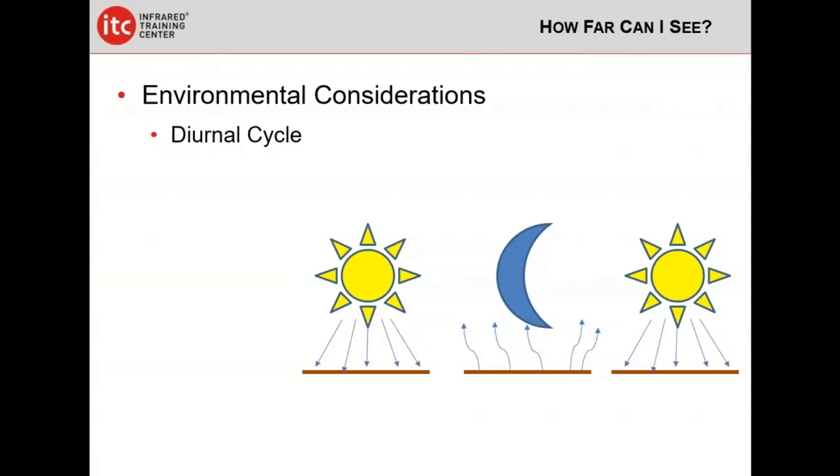When the sun goes down, if it's a clear night, all that energy is going to radiate off. Now, if it's a cloudy night, it's not going to radiate off as much. Okay, so we need to keep in mind, where are we within the diurnal cycle, and how is that going to impact our ability to detect a human target.